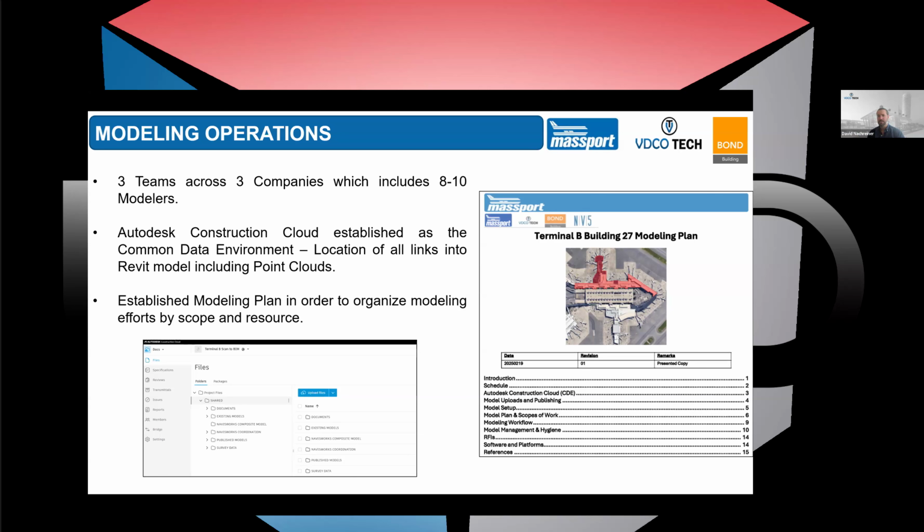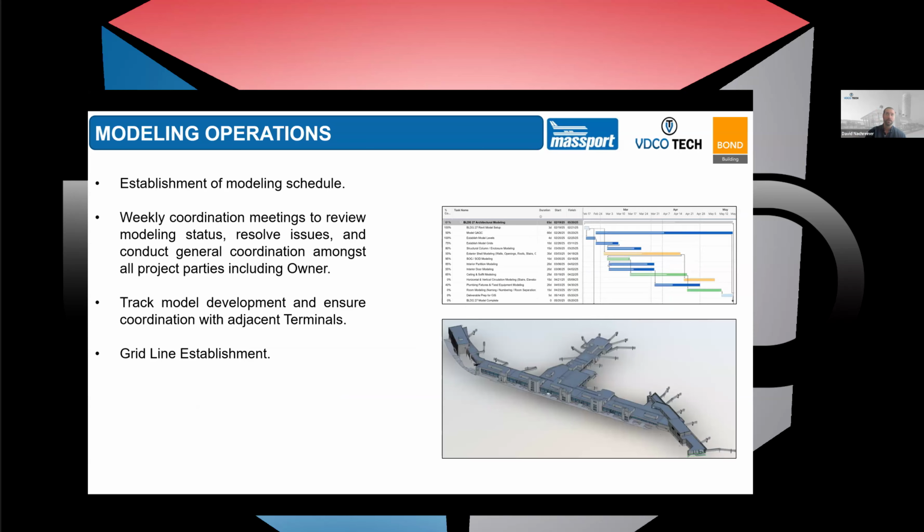Establishing the modeling plan to organize the efforts was the first starting point, to make sure that all of the team was able to see what they were going to be doing, when they were going to be doing it, and how they were going to be doing it.